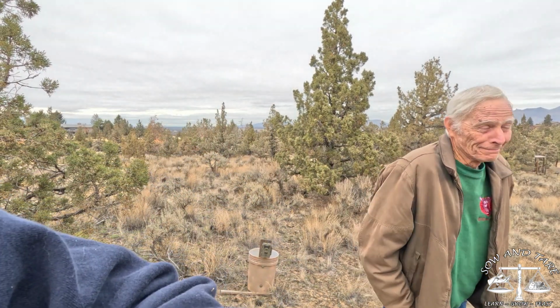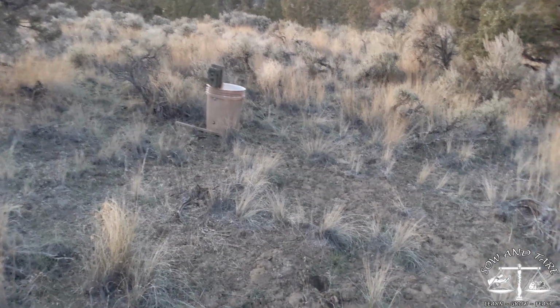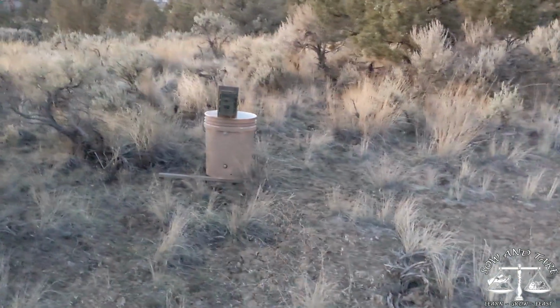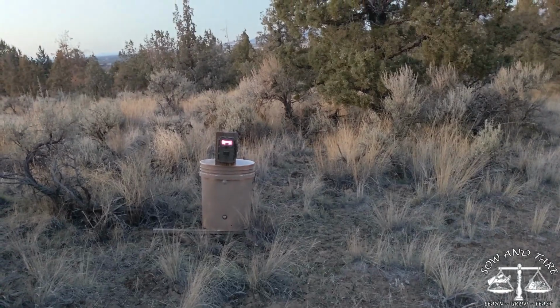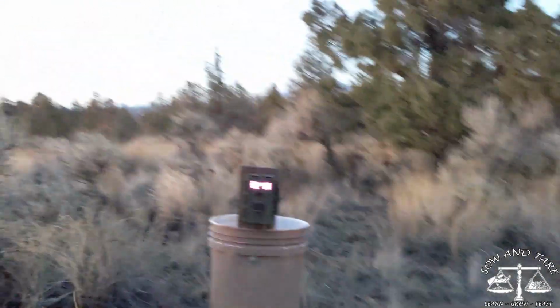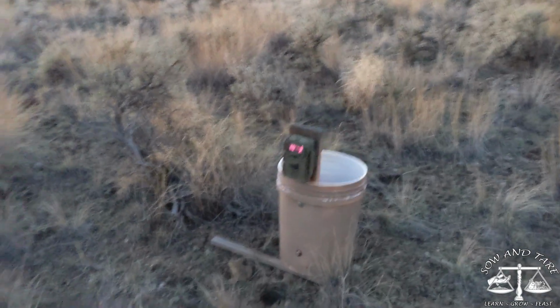Like, bye-bye. So the sun has set and it's not quite dark, but I want you guys to see these make a red light. It's going to show up as white, but it's red in real life. And that is the infrared sensor.